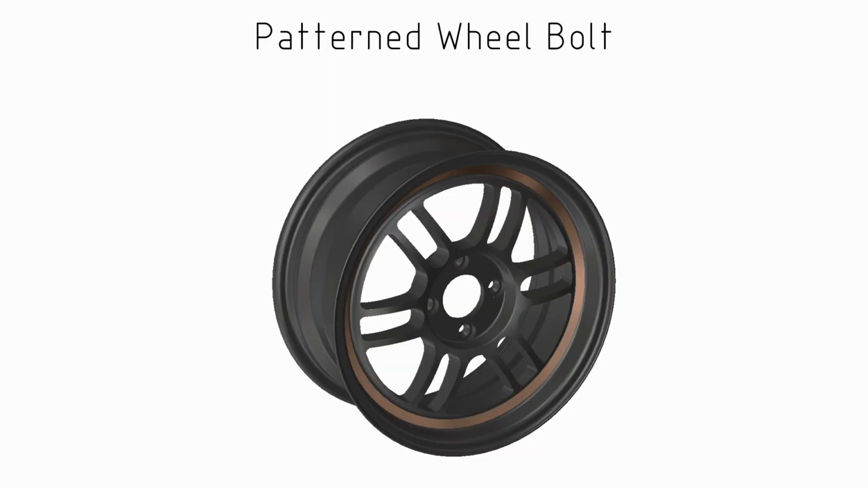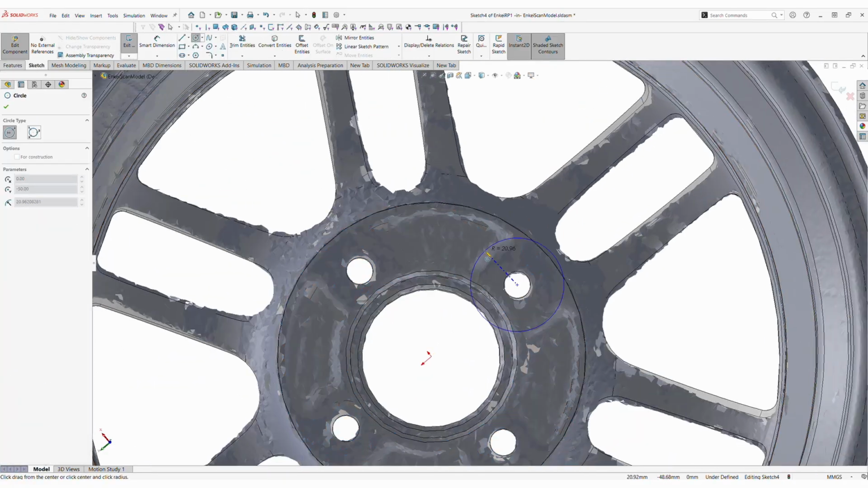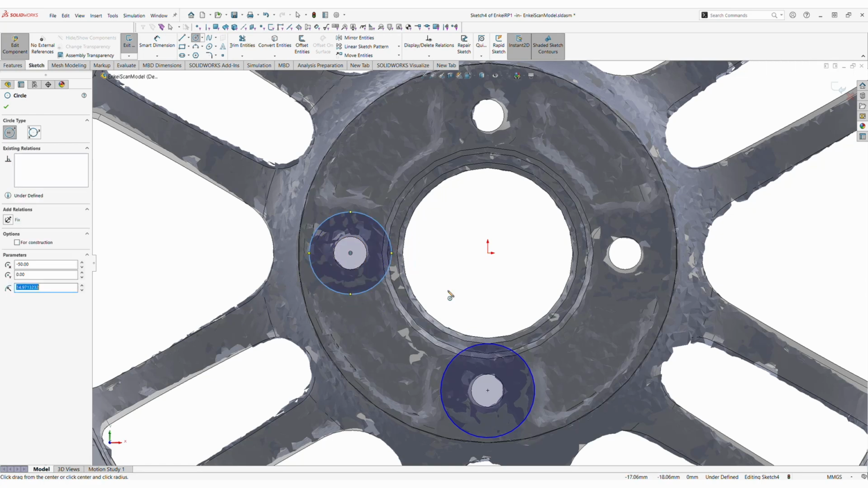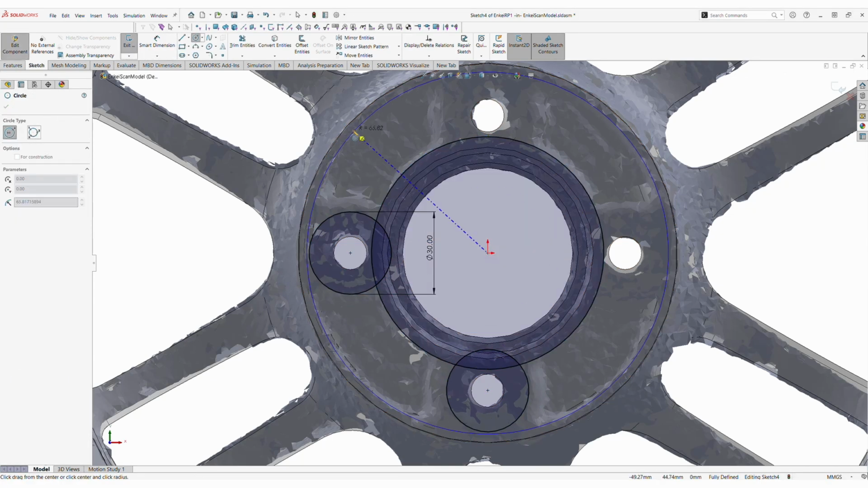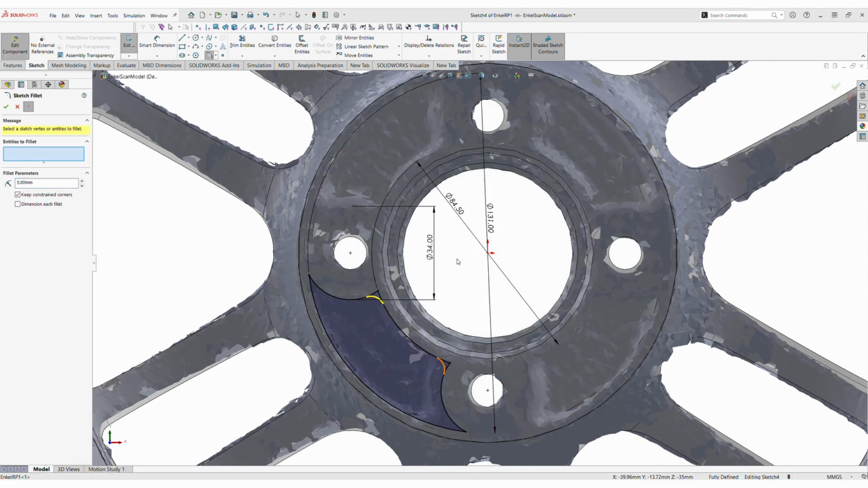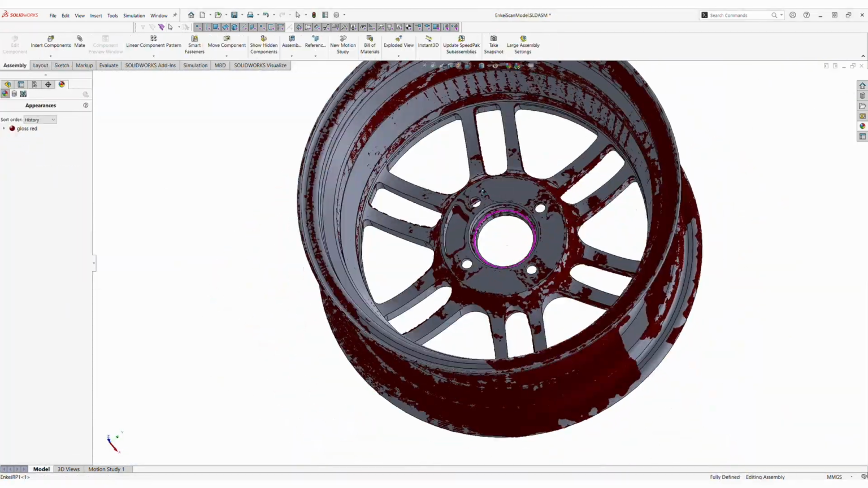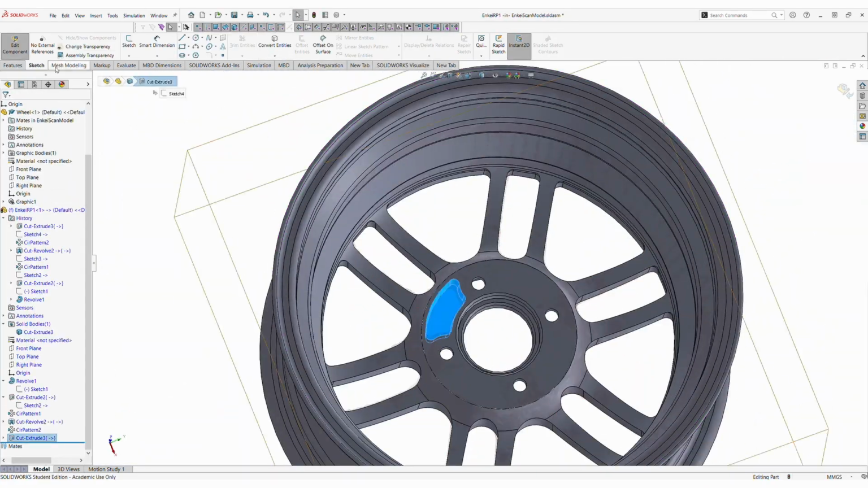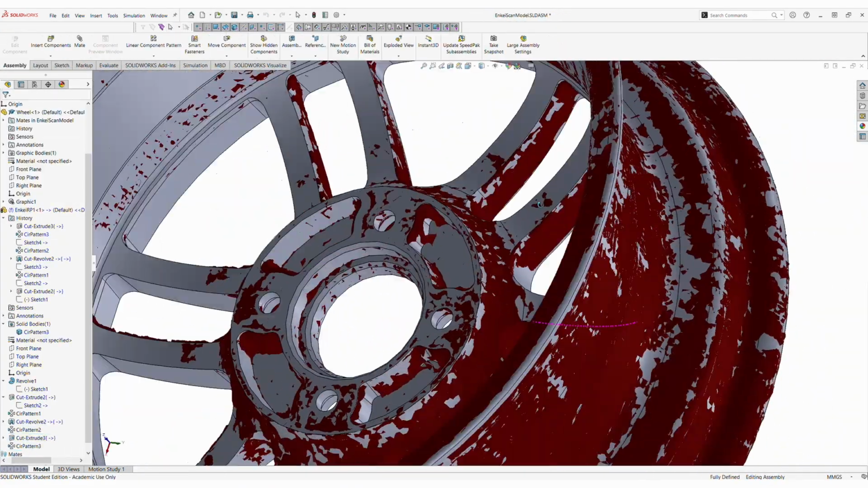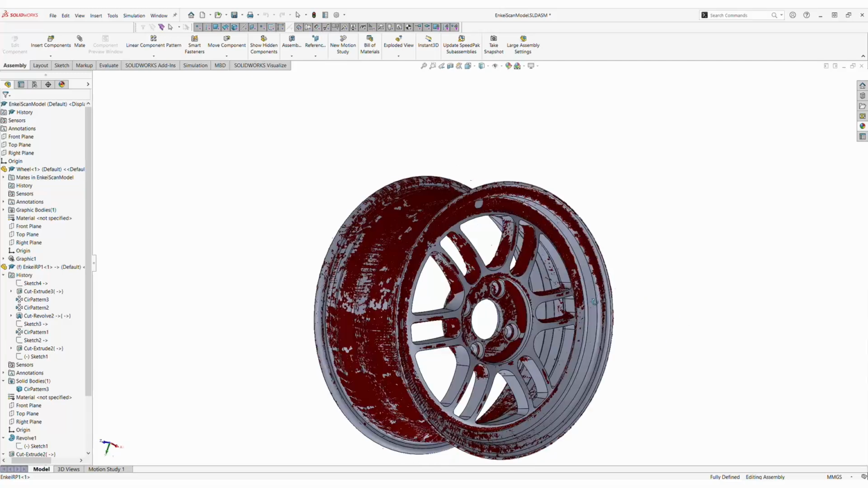Now, the last main feature was to do a patterned or rear pattern weight removal, and this is on the mating face of the wheel where some of the material has been removed. Now, the detail around this was reasonably complex. I just wanted to do, again, a very simple tapered cut through here. So I simplified the geometry a little bit, and it's not a really big loss. None of this geometry is visible at all in the model. This is going to be mated up against a hub, but it is good to have this weight removal because it's going to make sure that the wheel's mass is a much closer representation of the actual wheel.